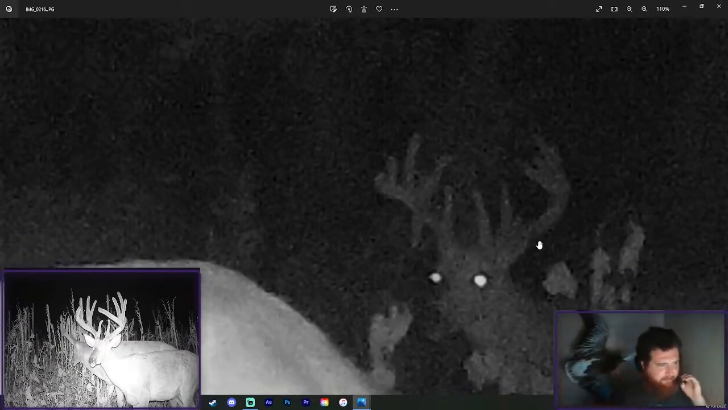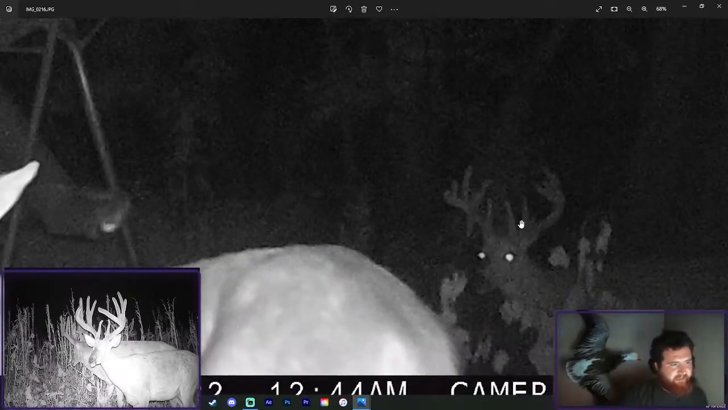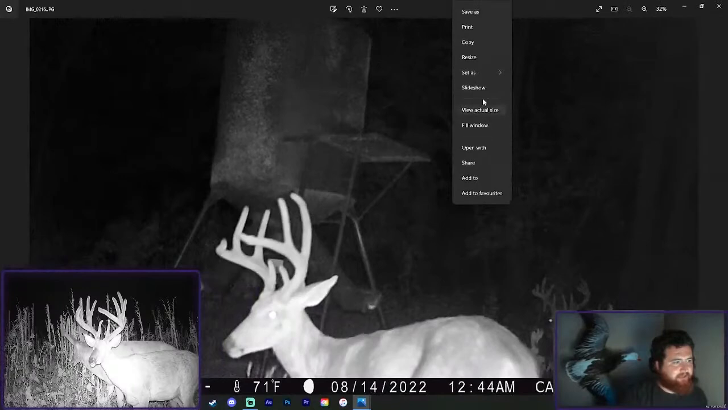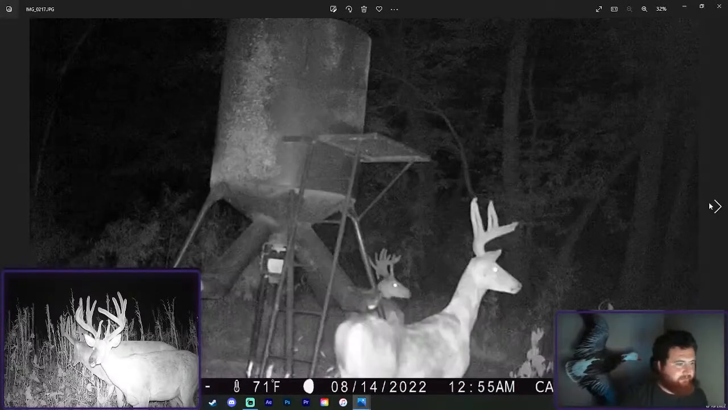Okay, so I'm pretty sure. I don't know. I don't want to make assumptions. There's a good chance this buck's the buck we call RK. He was another one that, seeing this, actually looks like he's got 2 brows here in the drop tine. This reminds me a lot of a buck we call RK last year, who was a 5-year-old last year. And kind of matches up with where he is and stuff. We'll see.